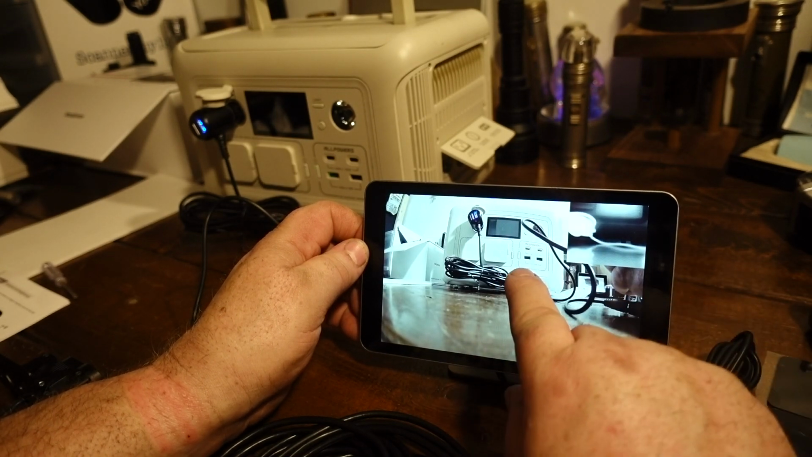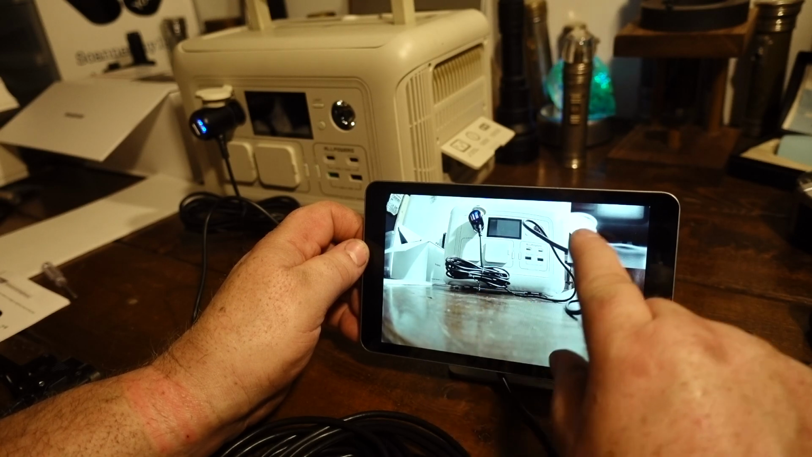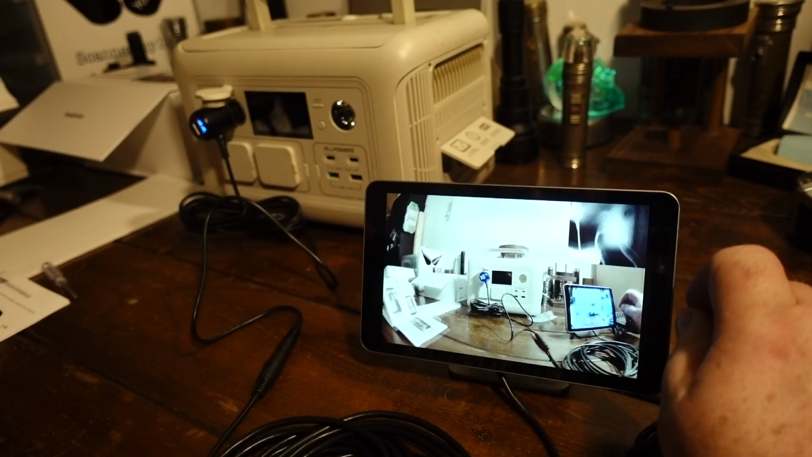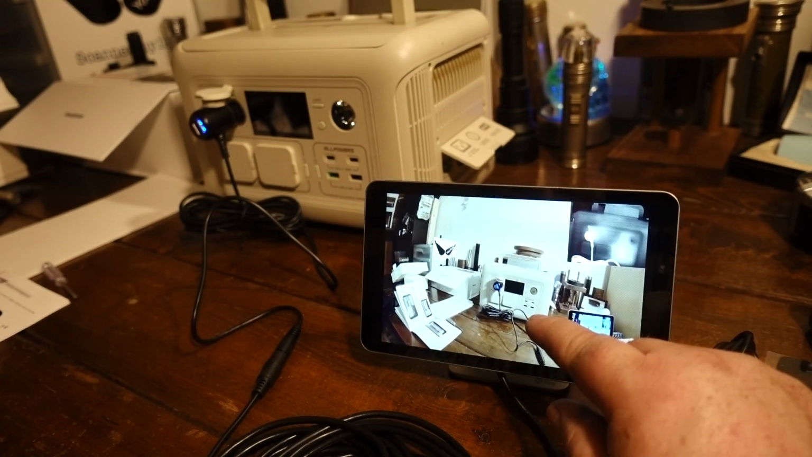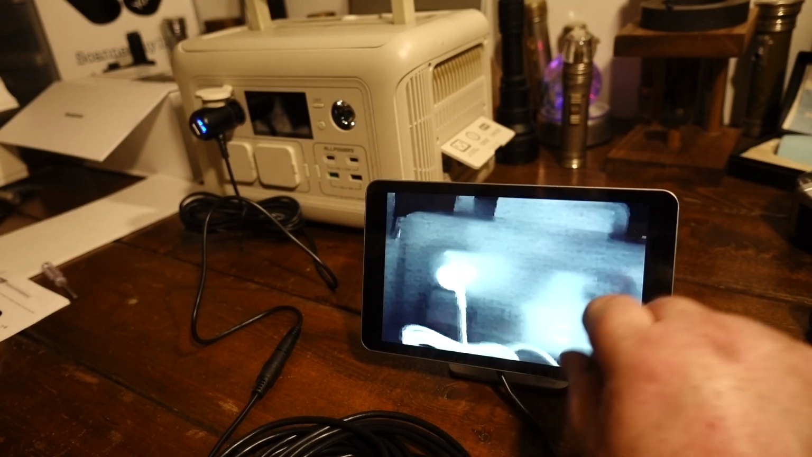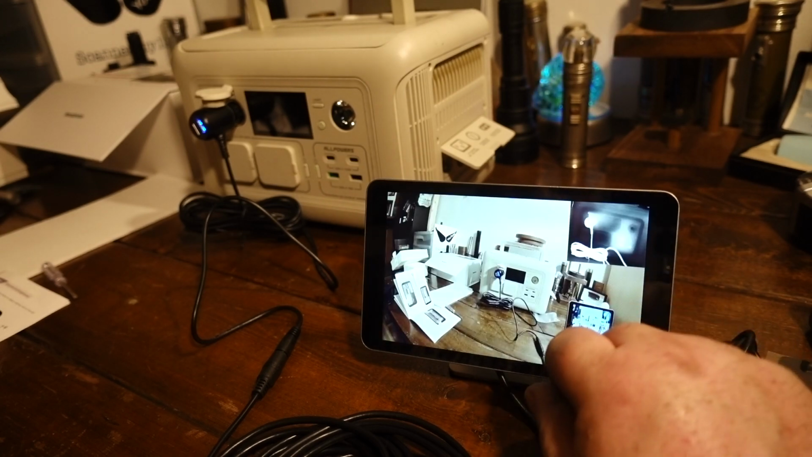there's picture in picture. This turns to a very wide view, so it's also going to be a pretty good dash cam. And there is the infrared right there. So let me back this up. There's the charger, and there's the live view. Swipe again, you're back into just infrared. We'll see how wide a view that is on the infrared.